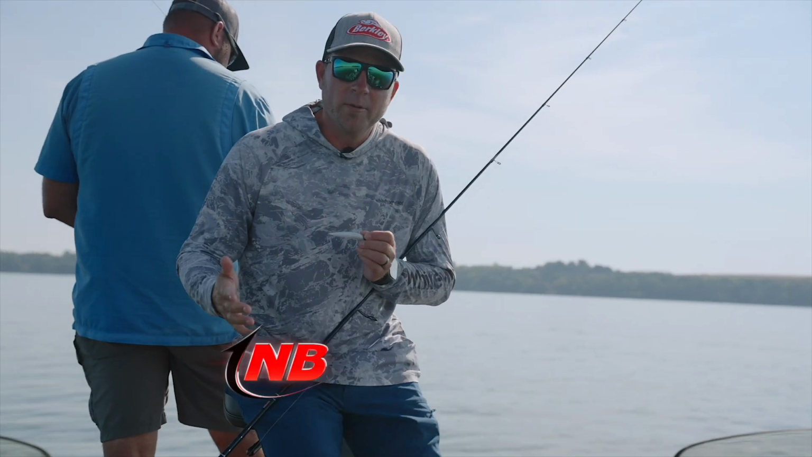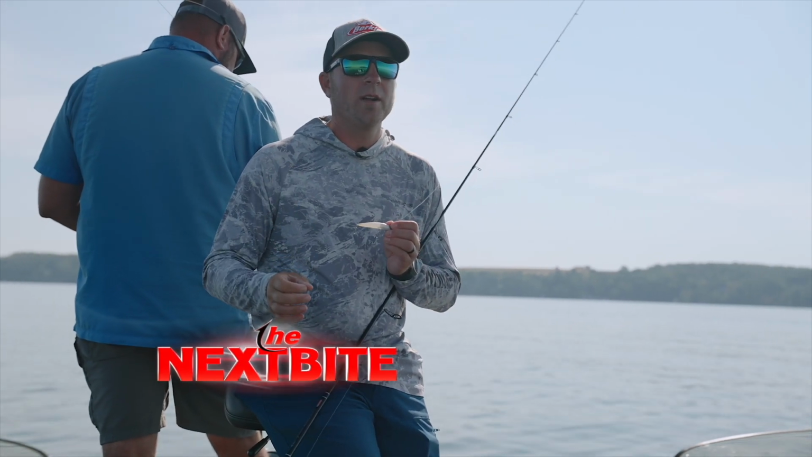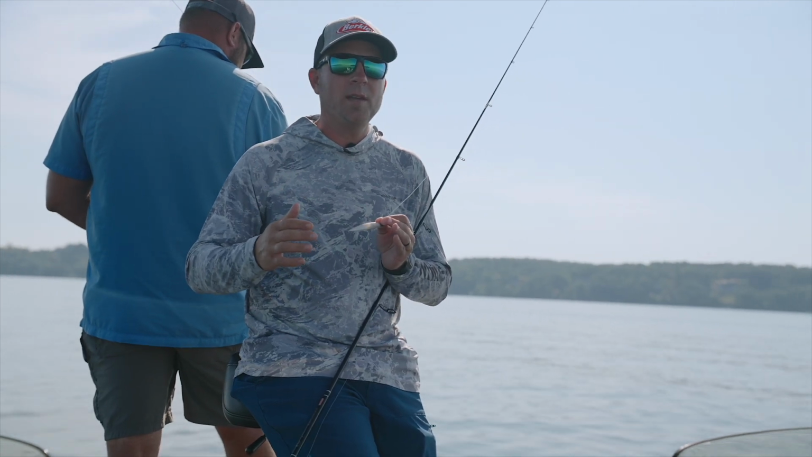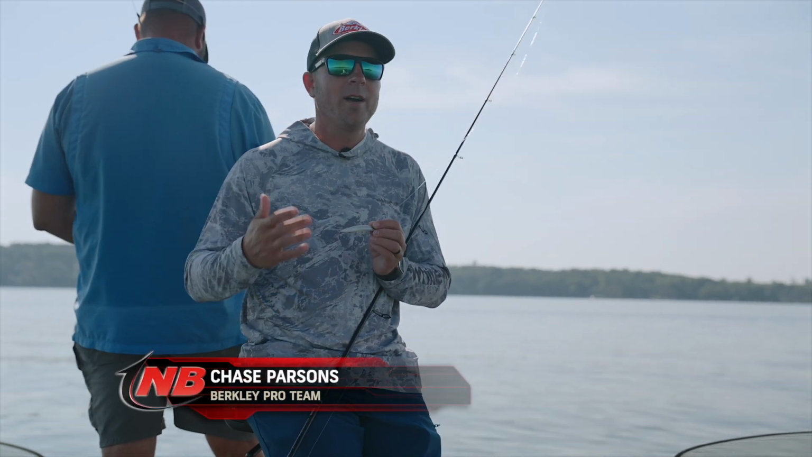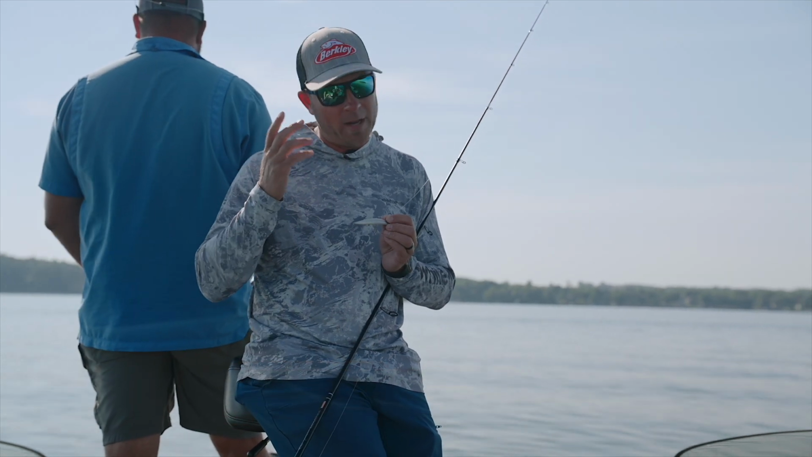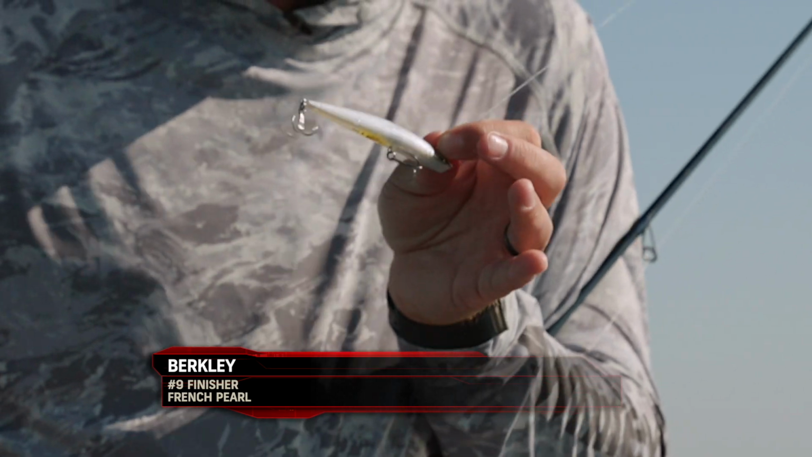One of the things that you really have to pay attention to going after these lake trout on Green Lake is how they're positioned in the water column. And I think that's kind of dictated what bait we're using and what bait we're seeing the most success with. Now, ironically, it's one of my favorite baits for walleyes, but we're getting all the bites, we've missed a couple, on the Berkeley Finisher, number 9.